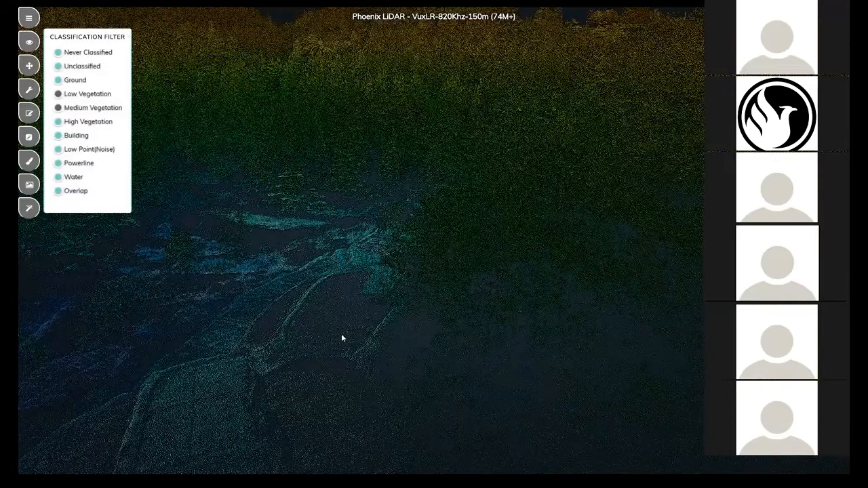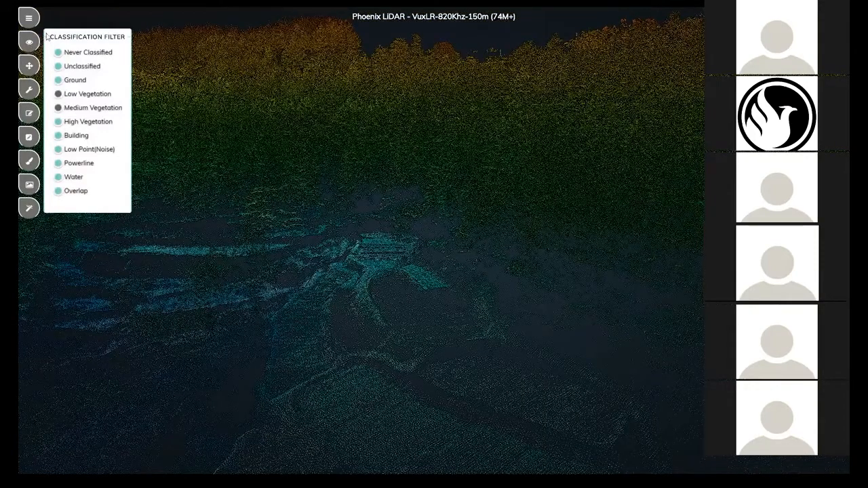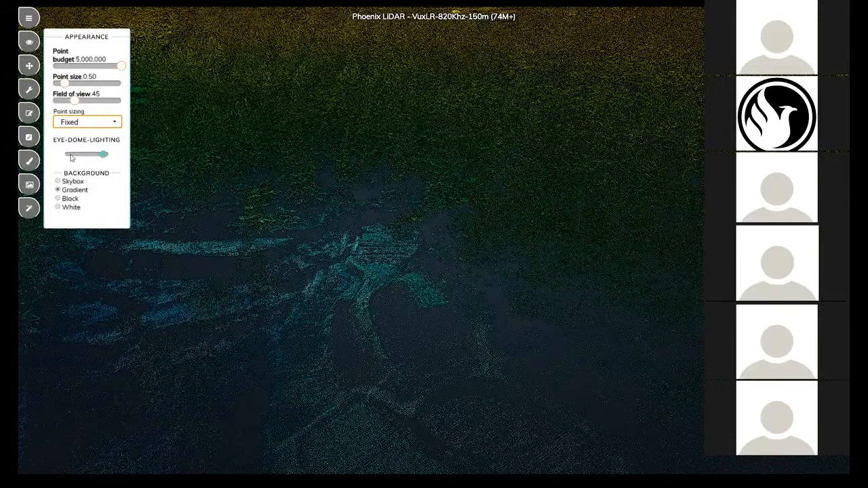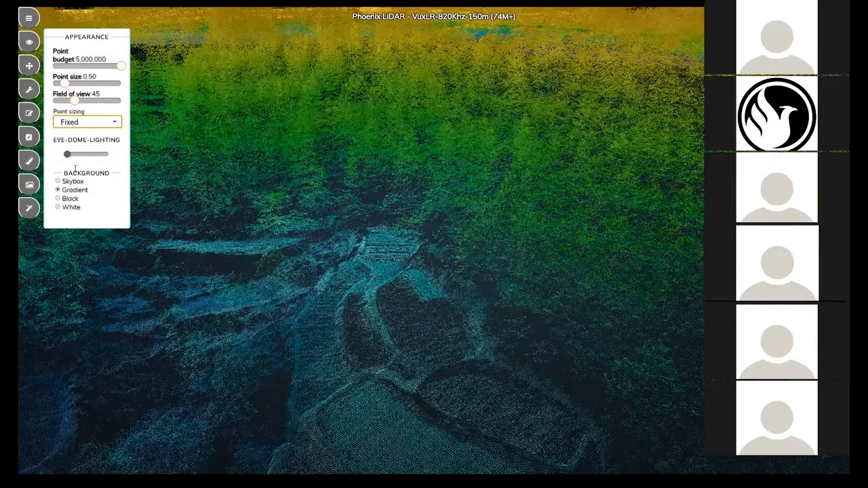And if any of you are experiencing issues displaying the points, you can click on that little eye at the top left, and there's a button for the eye dome lighting. Depending on which web browser you have, you can turn off the eye dome lighting, and the problem goes away. So we highly recommend Firefox and Chrome to view these point clouds.